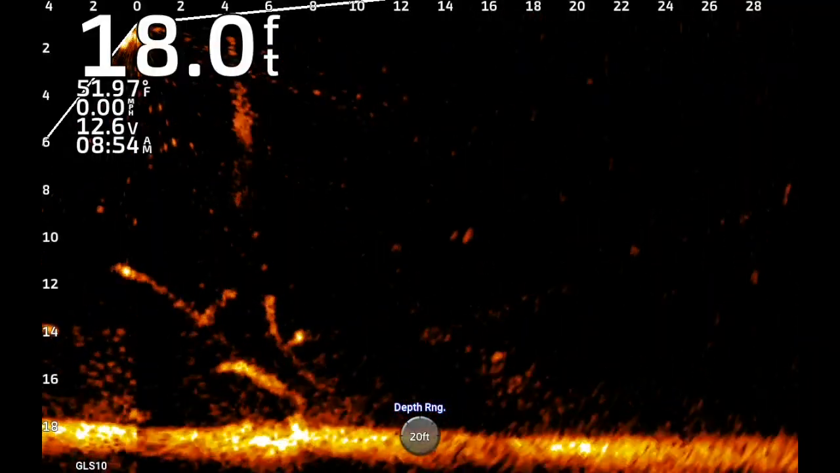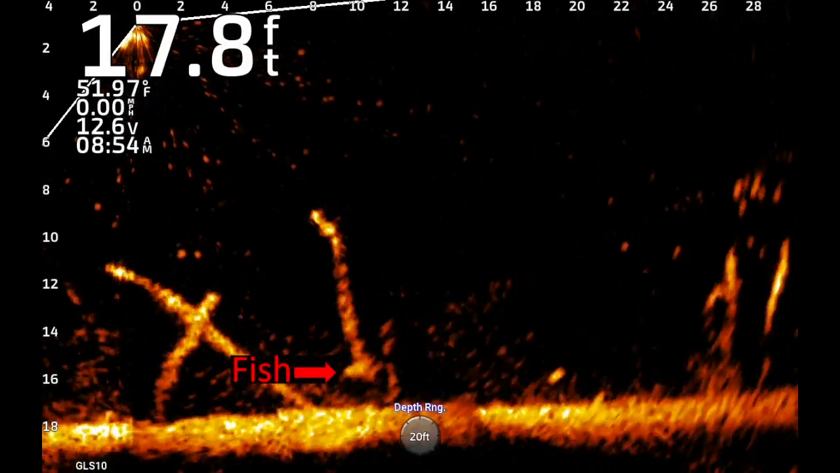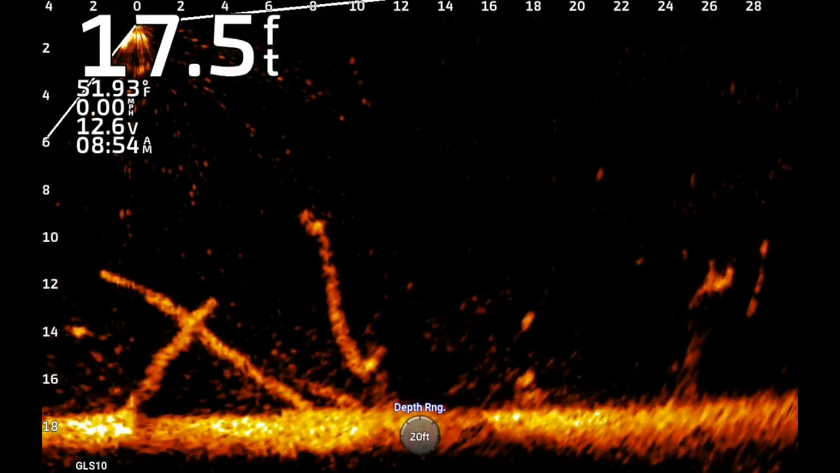Here's another one staged down there on some structure. So far, that seemed to be the ticket. You know, find a fish that's holding tight to structure, and if you can hold it on him for a second or two, pretty much he would commit to it. It looked like.